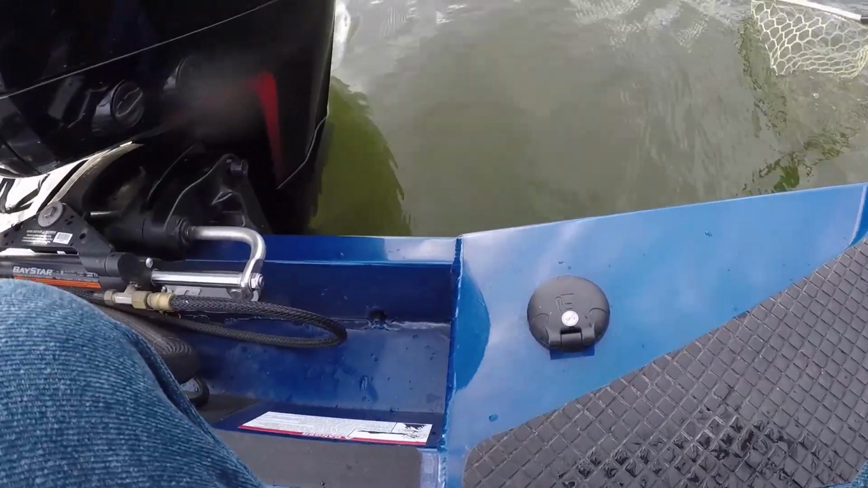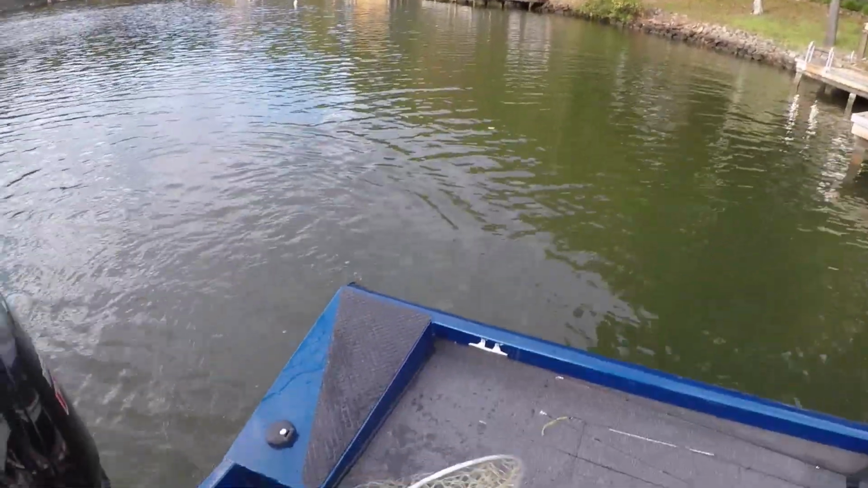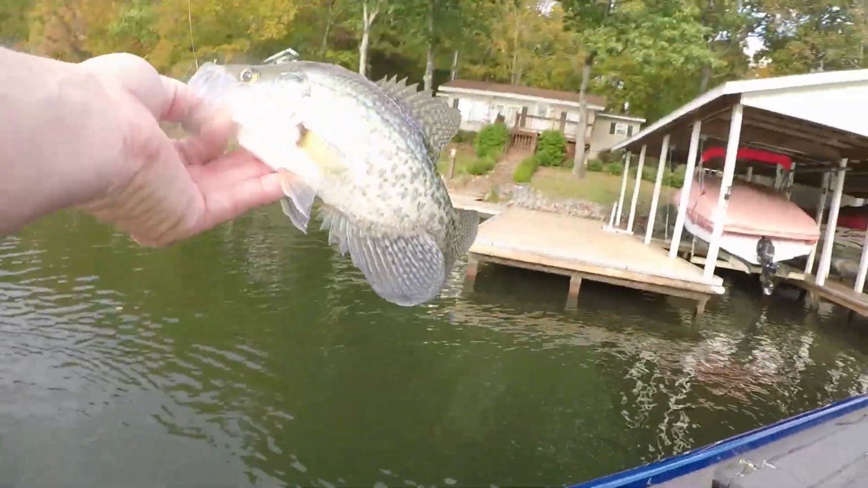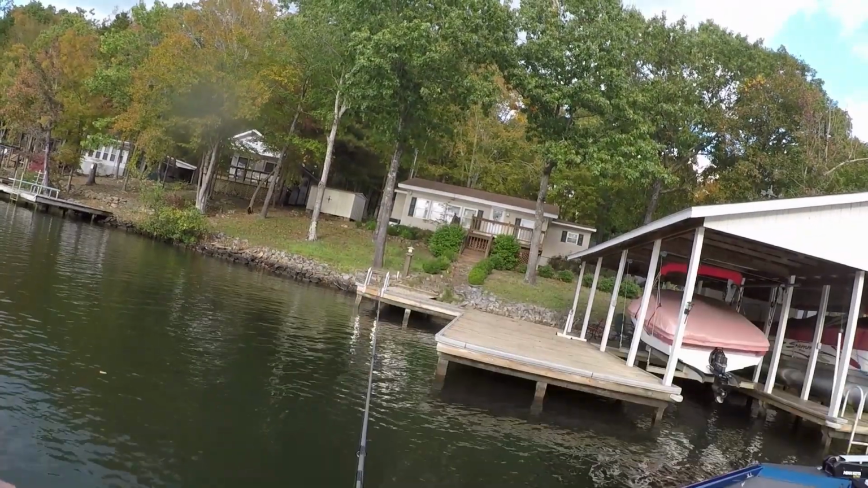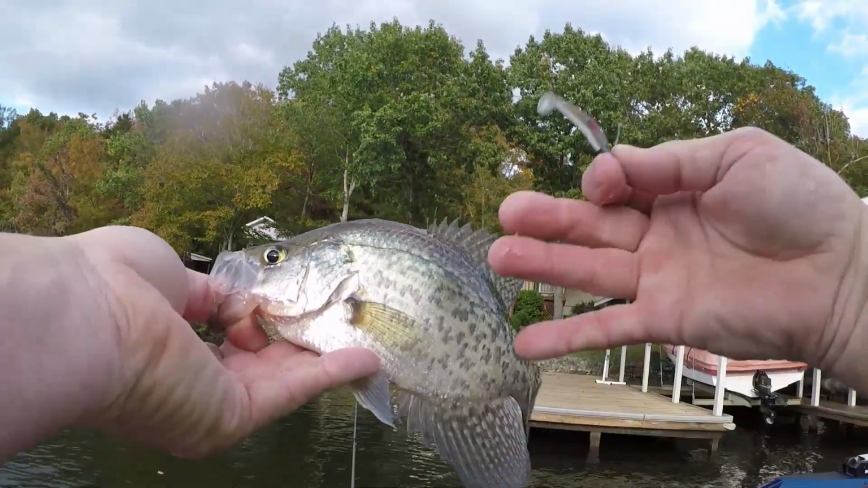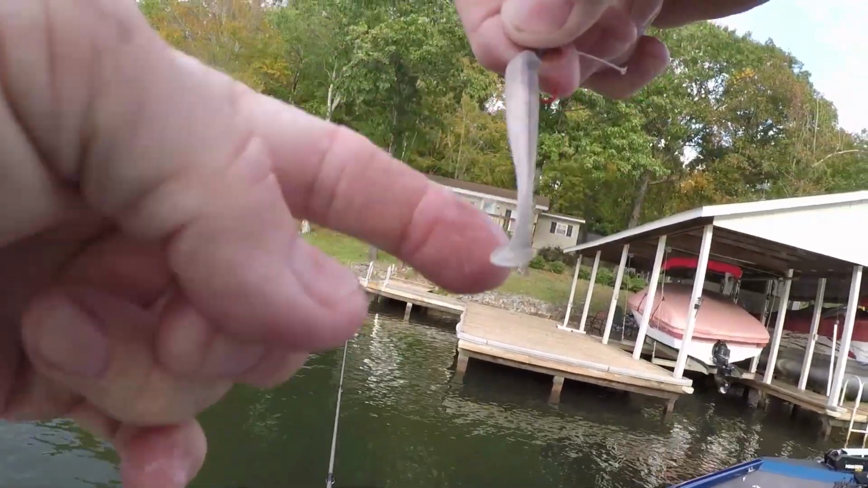Come here, he's jumping like a bass too. He's a little fella. That's the littlest crappie I've caught today. He's probably 9 inches. Yep, that's about all he is, guys. He might have a hard time making 9, but see? Alright, let me get him off here. See there? He's not real big. He's still a nice little crappie. Hey, they're all good.